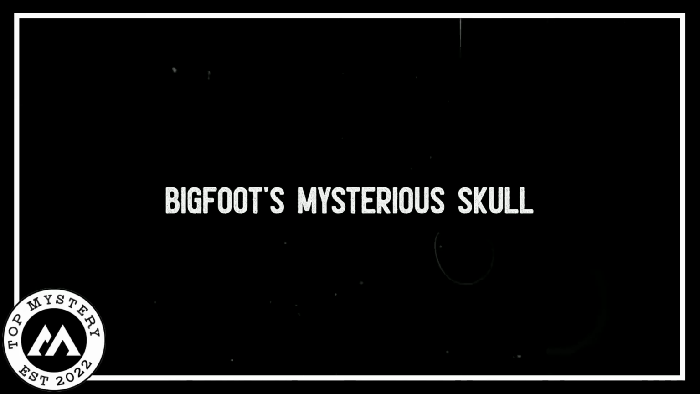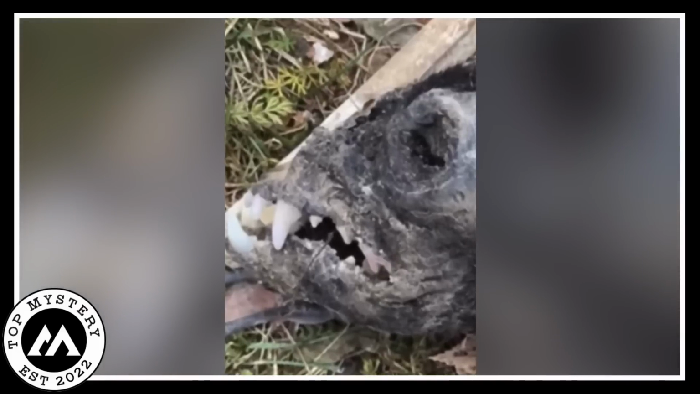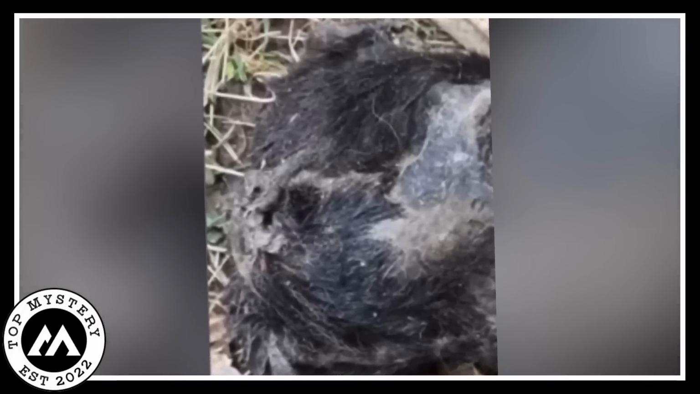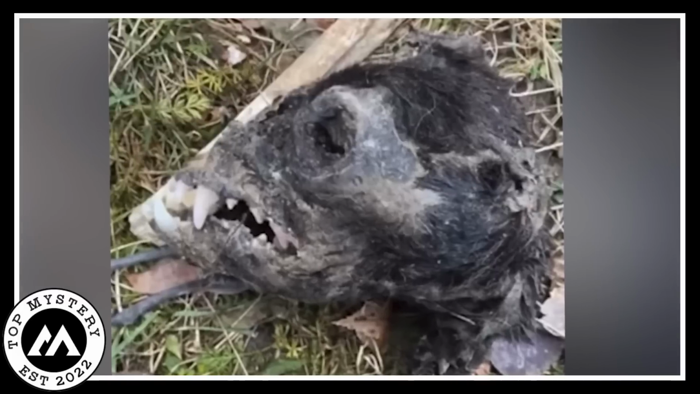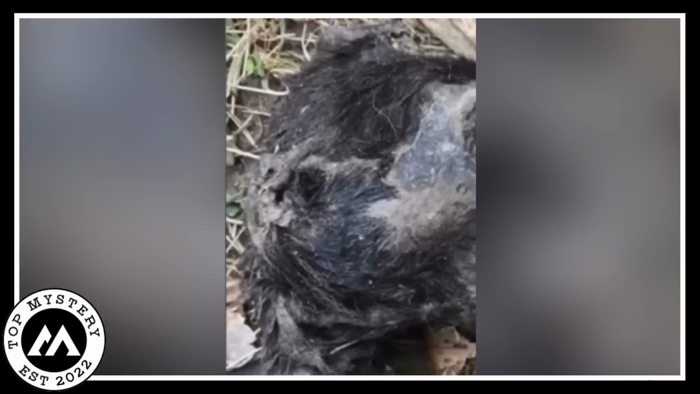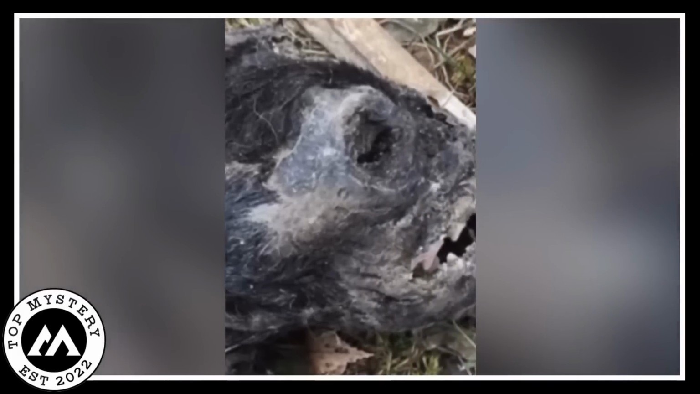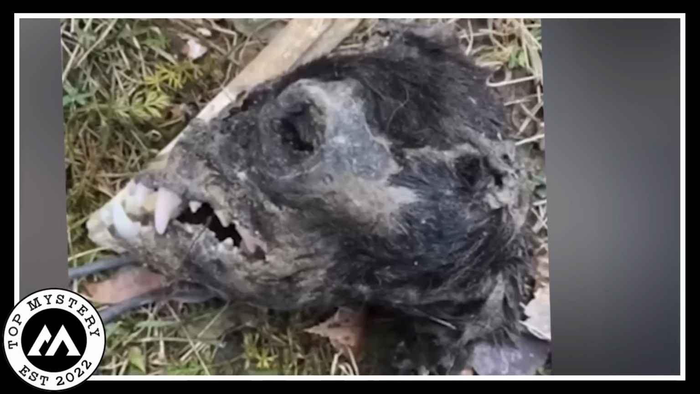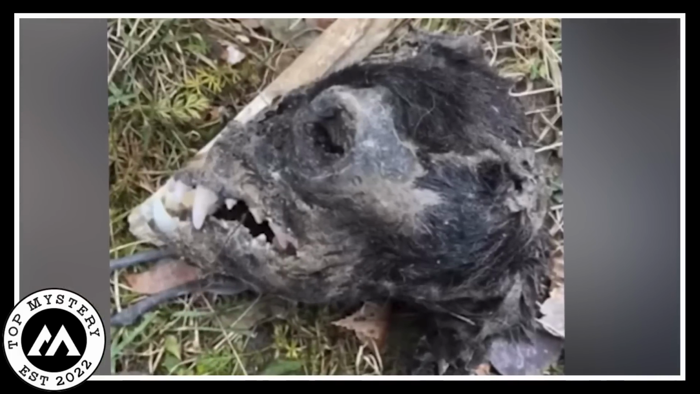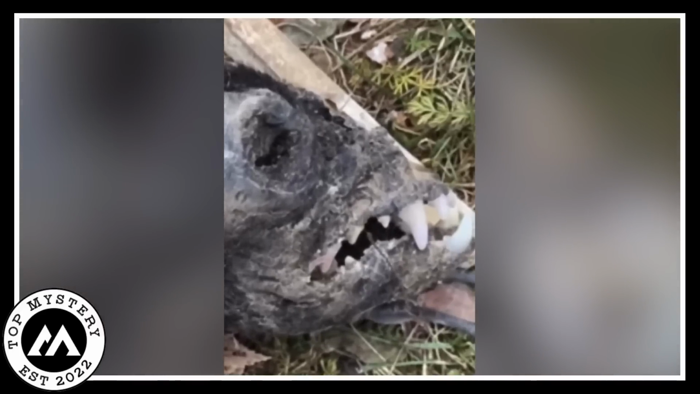Bigfoot's mysterious skull. In the quiet daytime, a strange video shows a huge black skull, a mysterious leftover from the hidden parts of the world. It's got big, scary teeth, making a spooky shape against the normal background. As the video goes on, a strange face appears full of secrets, leaving anyone who sees it feeling a bit uneasy. Nobody really knows what this big thing is.